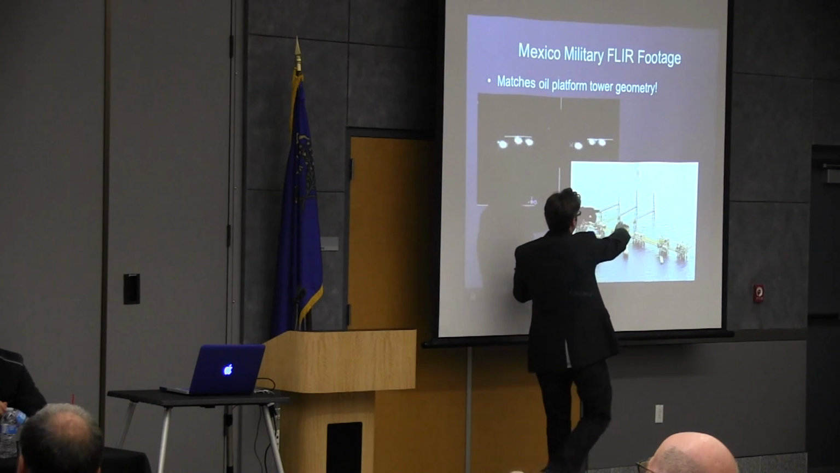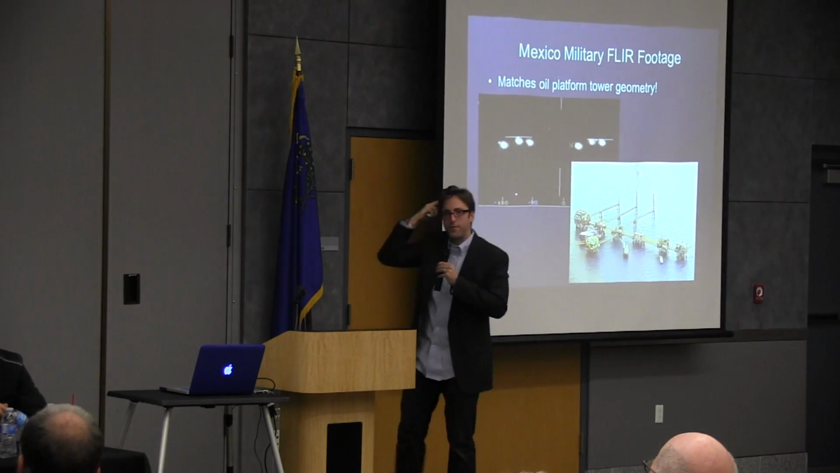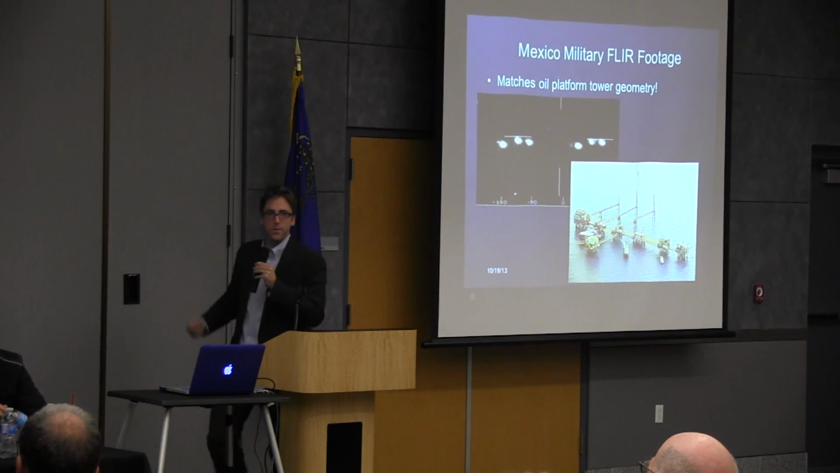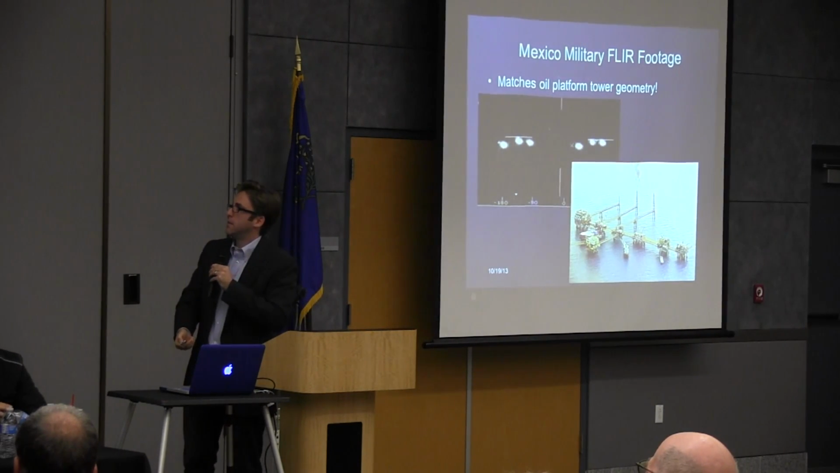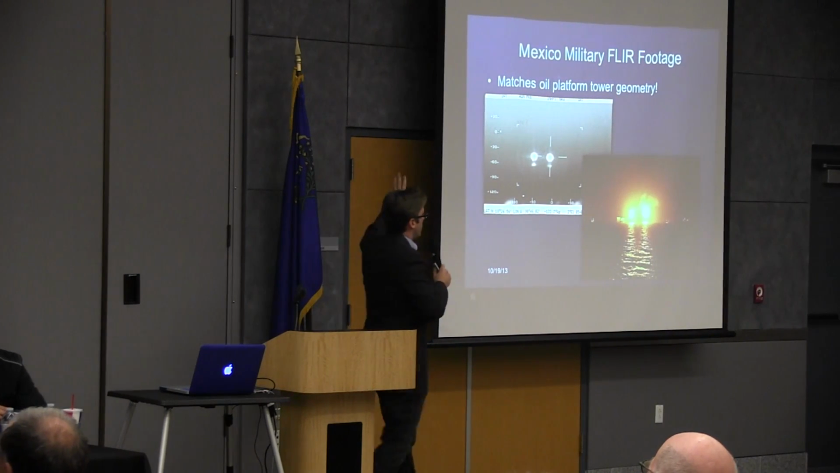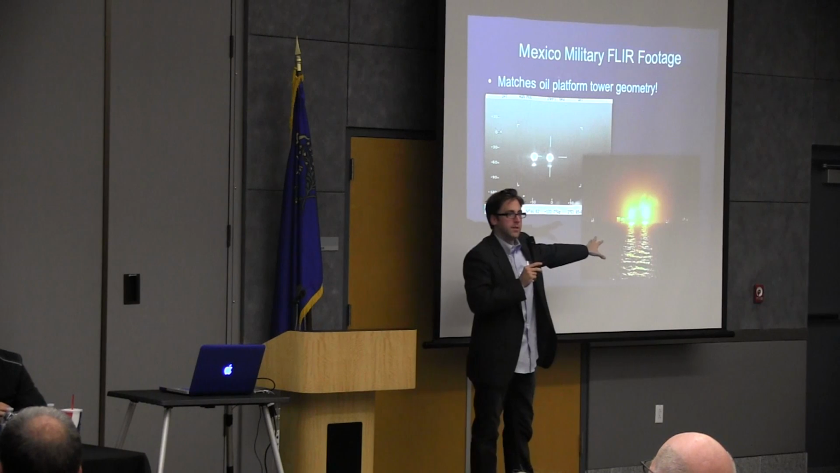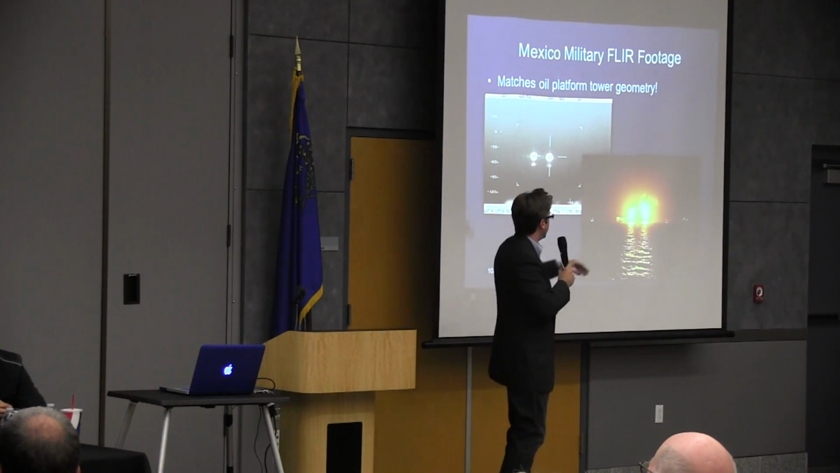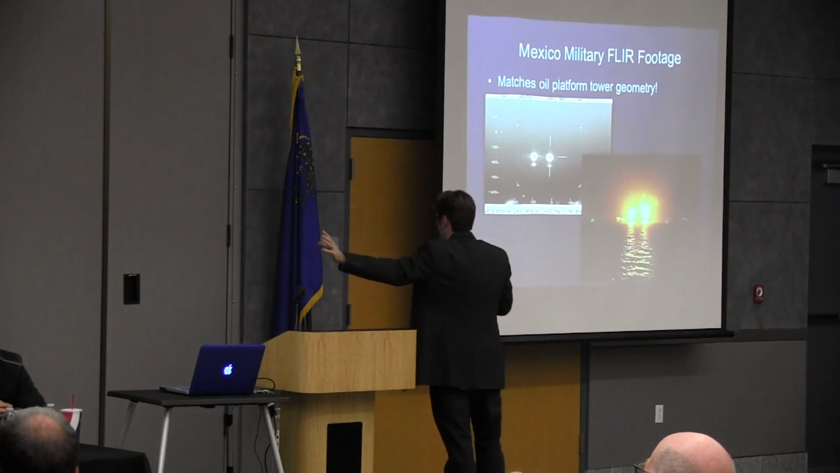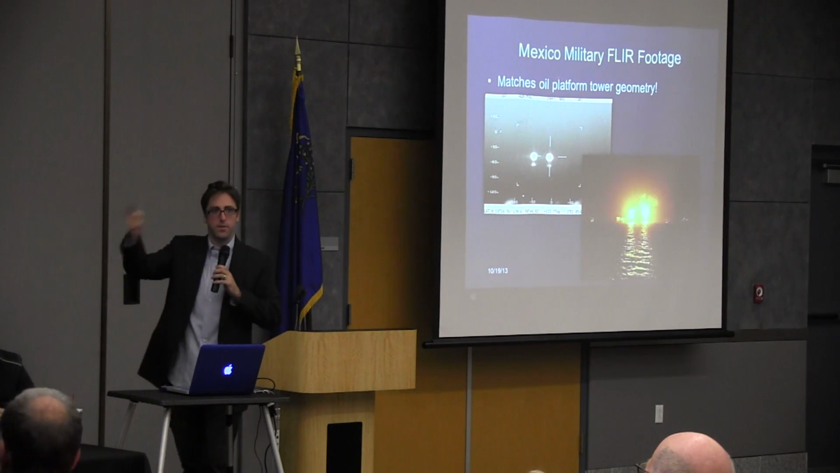And guess what? The towers make the same pattern. So I thought, wow, God, it's really far away, but maybe it was the oil complex. So then I looked at the other. Well, this to me was very suspicious, that the big twofer way off on the left looks exactly like the appearance of two large burning vents that you have on what would have been the west side of the complex. I thought, God, maybe the camera was really seeing the oil complex. I mean, it was sort of convincing.